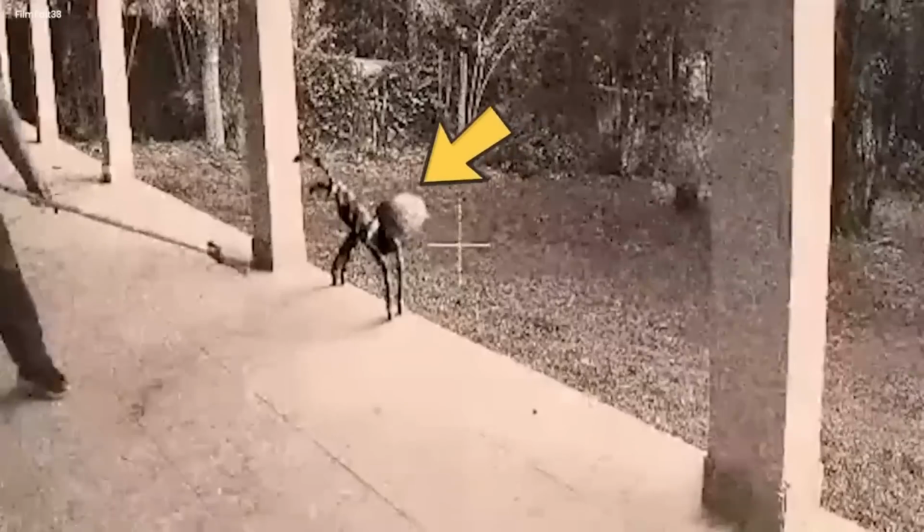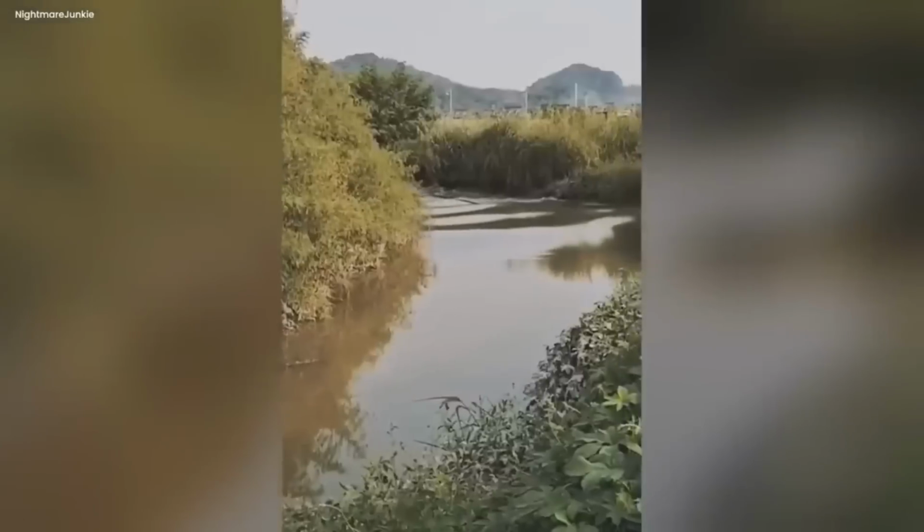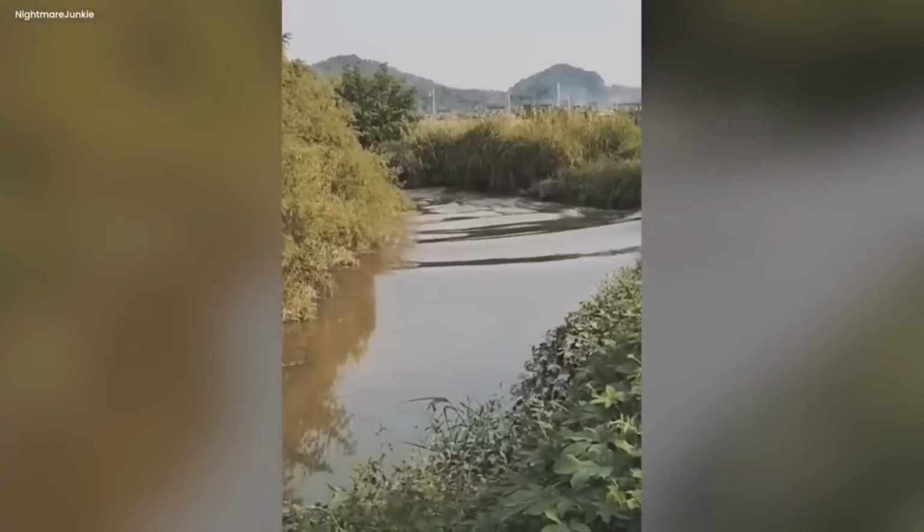Massive sea creature. In a big, never-ending ocean, something really huge moved under the waves. One sunny day, a military helicopter flying over the sea saw a giant shadow swimming below. The people inside the helicopter could not believe what they were seeing, a gigantic ocean creature coming up from the deep. It was like a super big ancient monster showing itself.